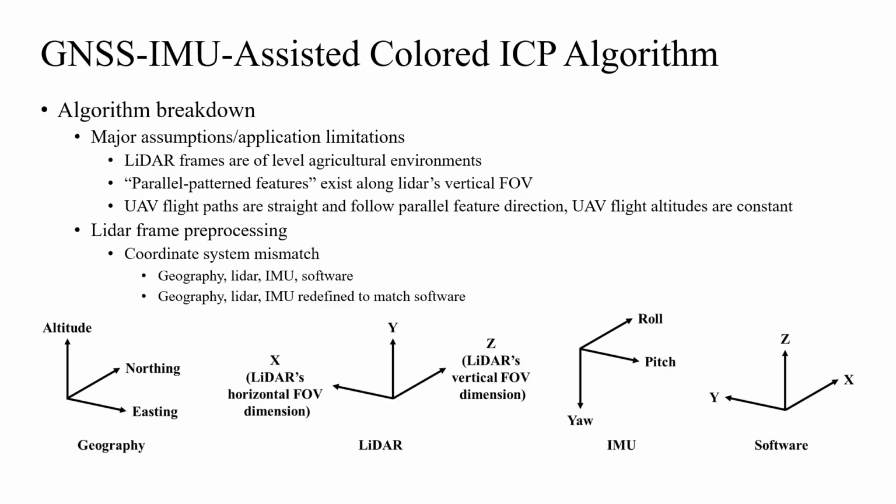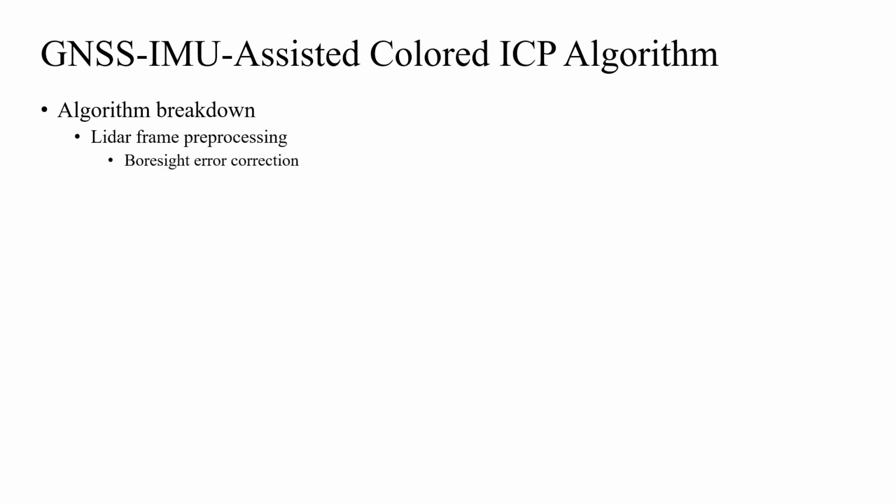Before LiDAR frame registration, boresight errors between LiDAR and IMU need to be first corrected to align LiDAR coordinate system with IMU coordinate system, which was achieved through this equation, where XR, YR, ZR are raw coordinates of a point in an axis-adjusted LiDAR frame.